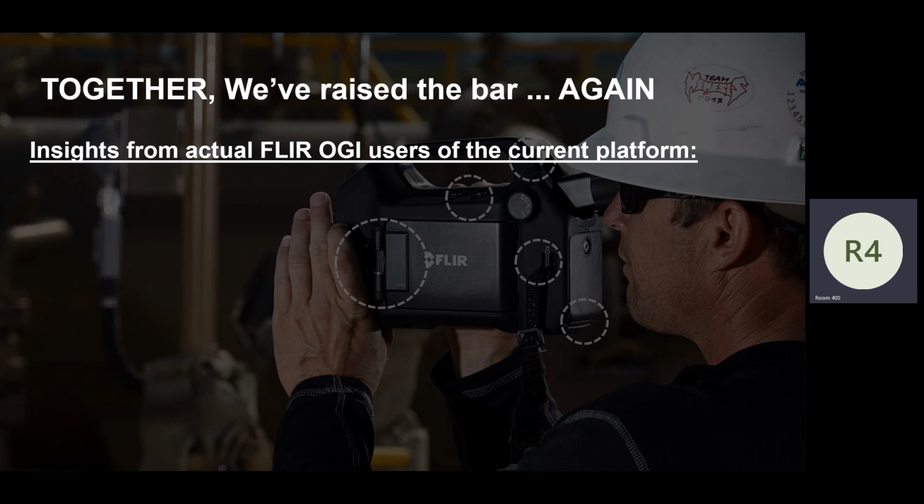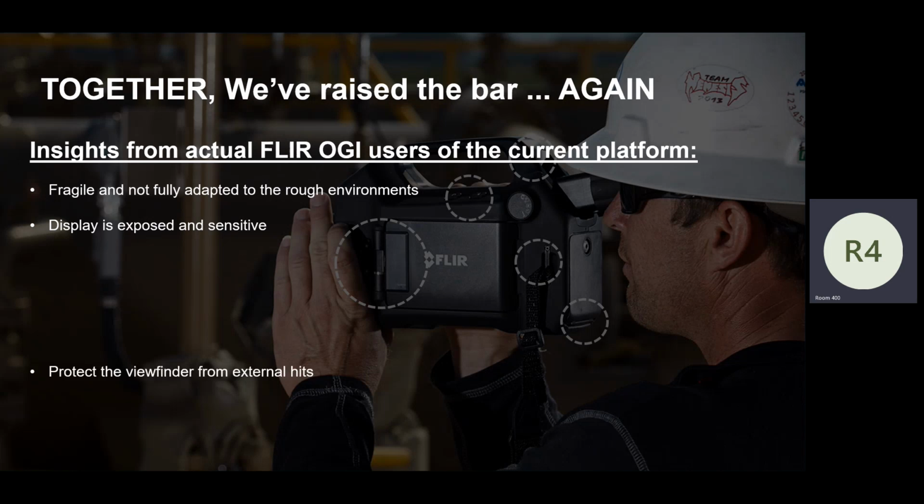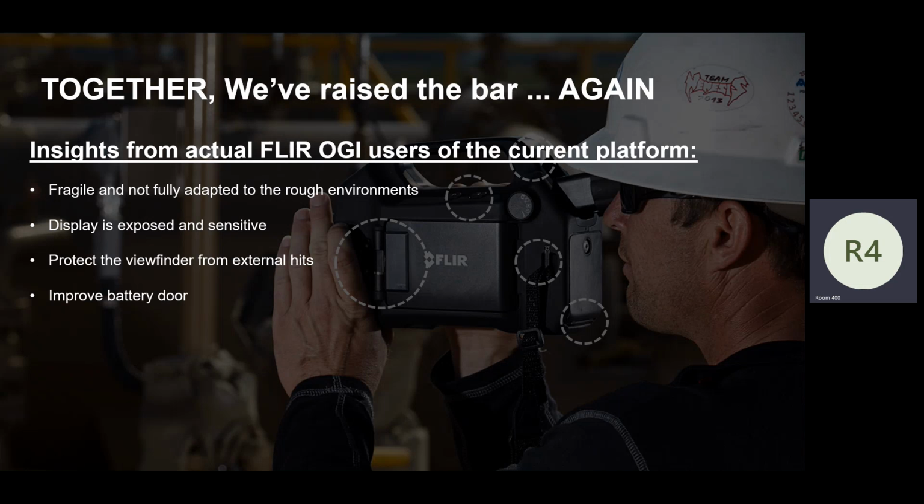And then after that, we came back and we began talking about this, and we wanted to listen to say, not only this is what we think, do you like it? We did that with a couple of things, but what do you not like? What are your pain points in a FLIR camera? And these are just some of the statements that we had. It's fragile. The display is exposed. The viewfinder takes external hits and it's really kind of wonky. The battery door, I don't like the way it operates. Quantification, I have to use another device to quantify. That's cumbersome, right? Wireless communication, it didn't have.